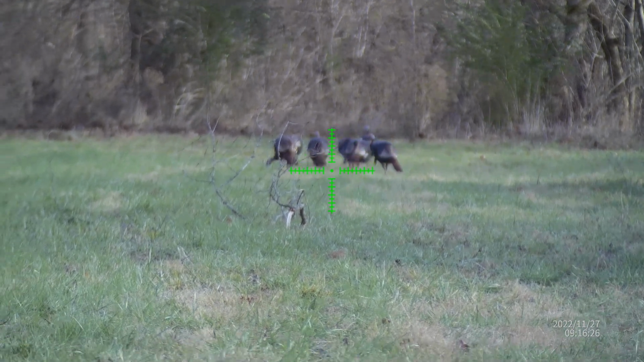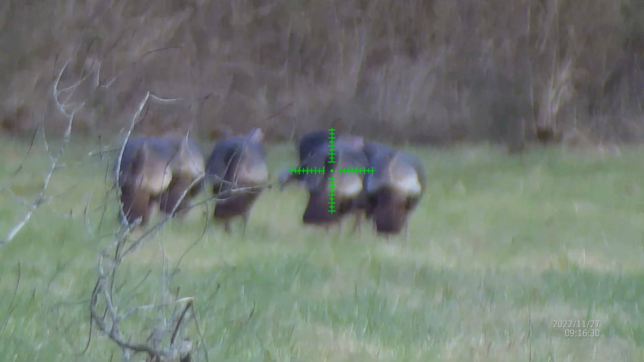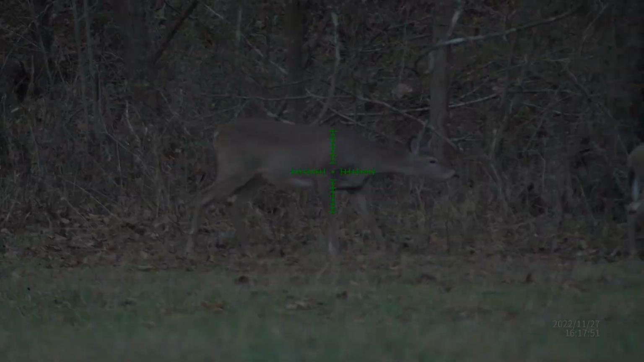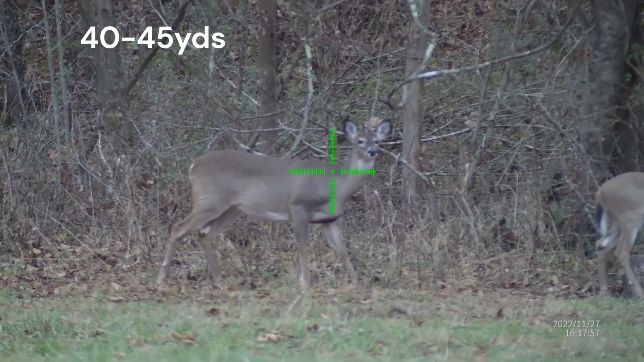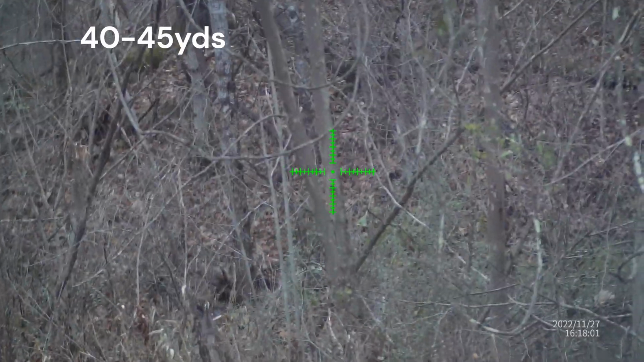We've been using this scope for a couple of hunting seasons now, as well as for just generic shooting, varmint control, target practice, and stuff similar to that. Let's get into it, and we're going to do a full breakdown on the Sightmark Wraith 4K digital day night vision scope.